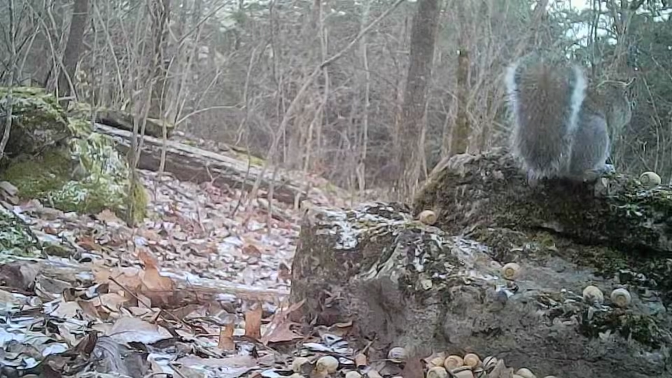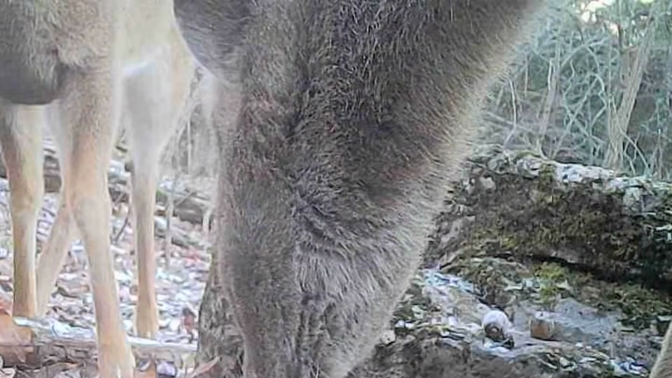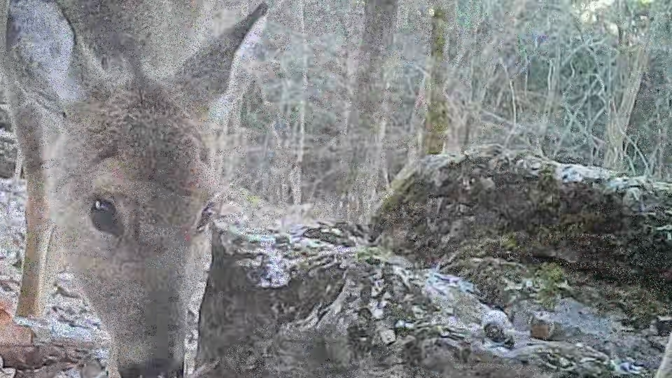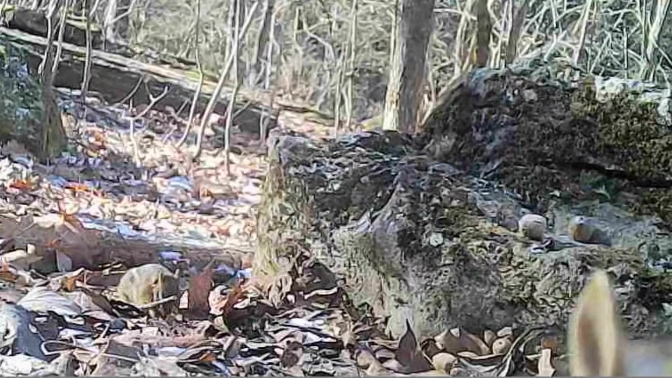But the deer come in, they find them. They start eating on all these acorns, eating up Ricky's stash. And little Chucky gets in on it too. He's hoarding up on these sunflower seeds. And him and little Ricky together work it. They share it. Plenty to go round.